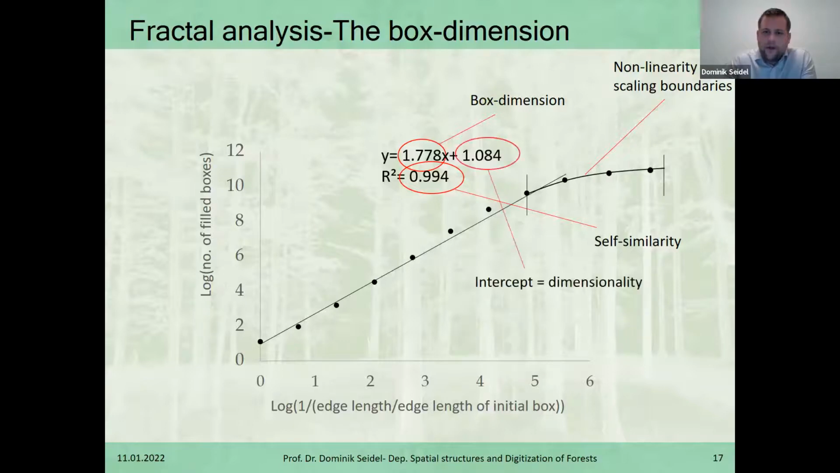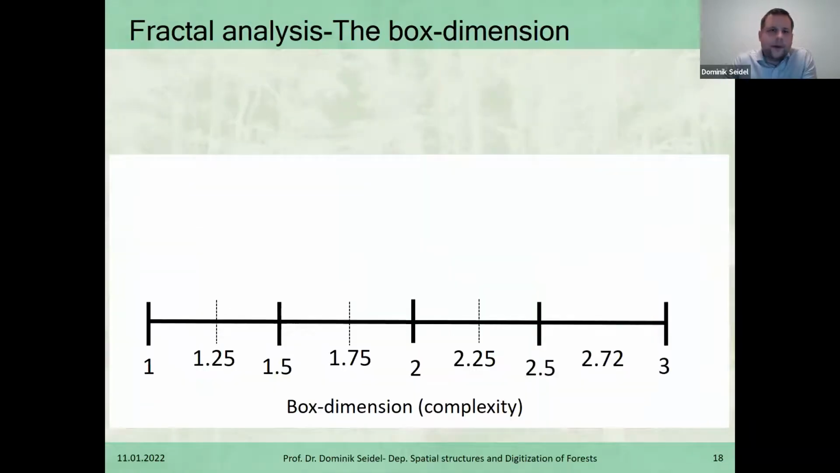And finally, also the intercept of the regression is related to the dimensionality. So while the box dimension is a dimensionless measure, this intercept gives you some idea on the overall size and dimension of the object you're looking at. And we so far mostly focused on the box dimension, but also explored a little bit into the others. But here for today, because of the time, we will just focus on what we did so far with the box dimension as a fractal parameter.